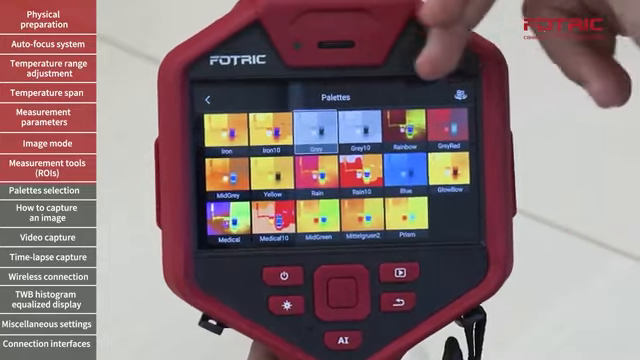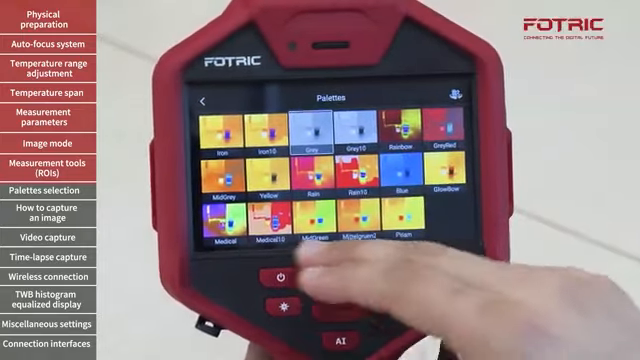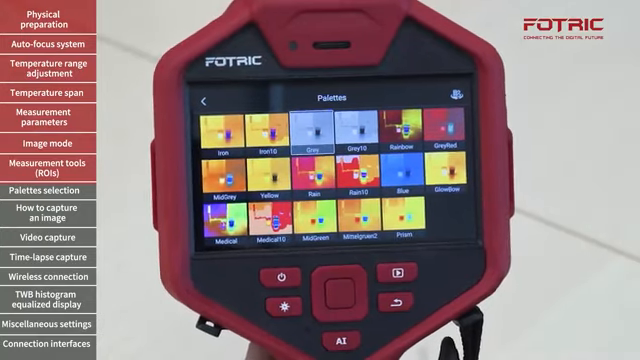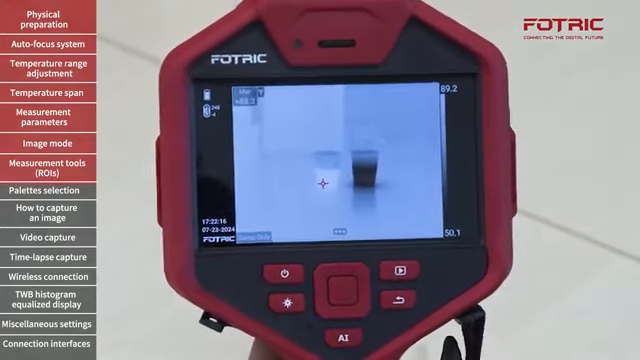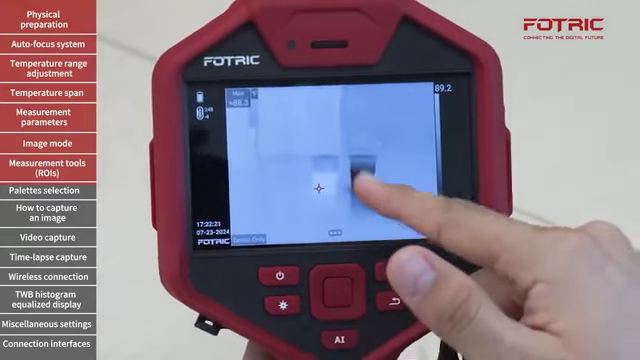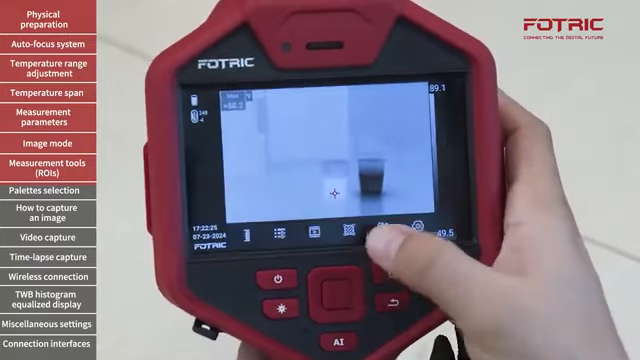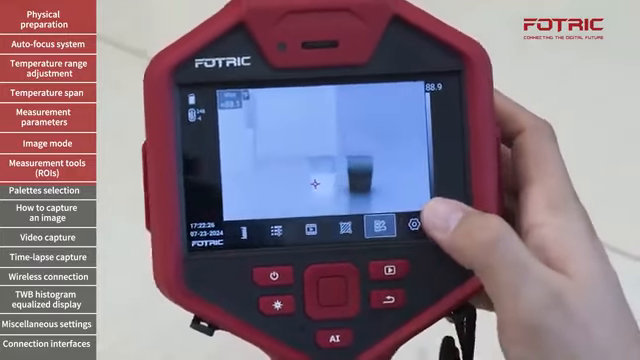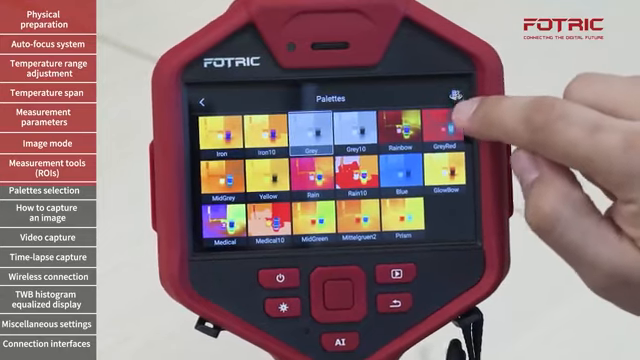So right now I have about 17 different palettes, and I'm going to show you gray. This palette shows hot as white and cold as blue. Instead of having a second palette, what we have done is to give you the ability to invert any of them. So by tapping on the right top corner,